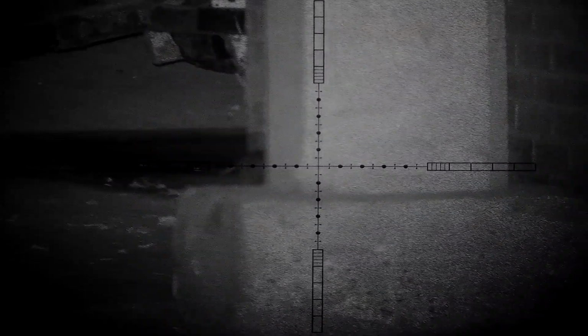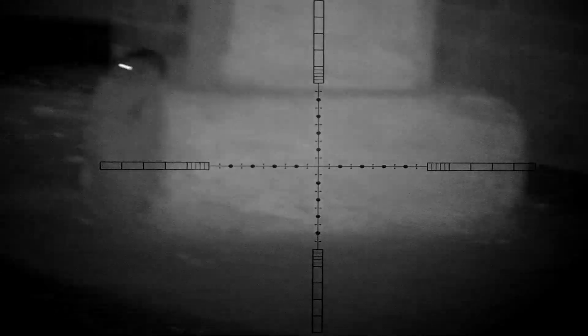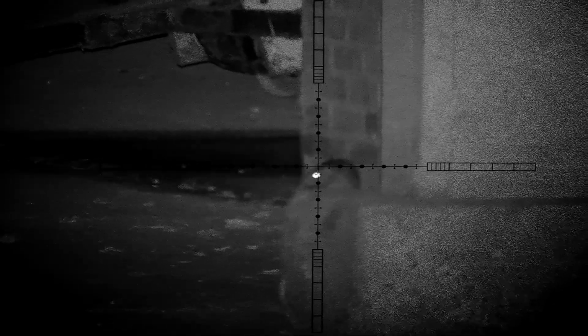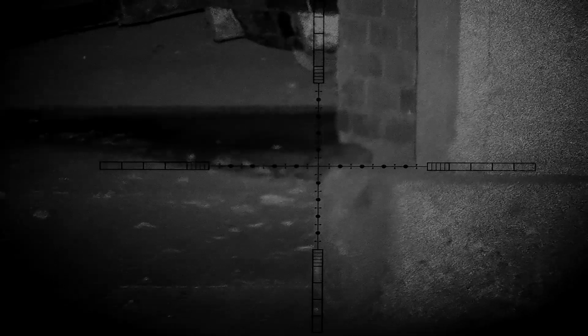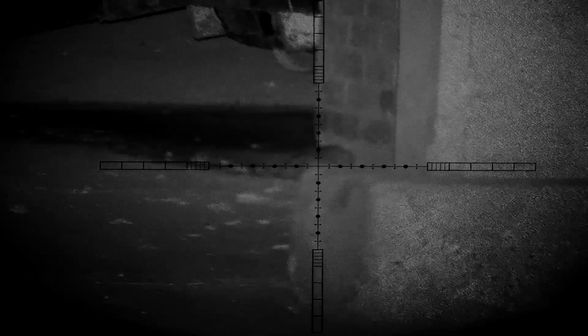Again, with this rat being slightly further than the zero point for the rifle, a small amount of holdover is required. We should be looking around the first notch on the scope's reticle there. As you can see, the pellet entered in the brain box perfectly just behind the eye there, and we'll go over and take a look at that chunky monkey in a minute.